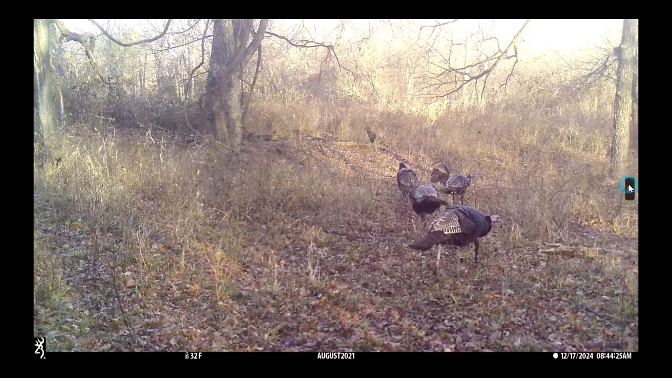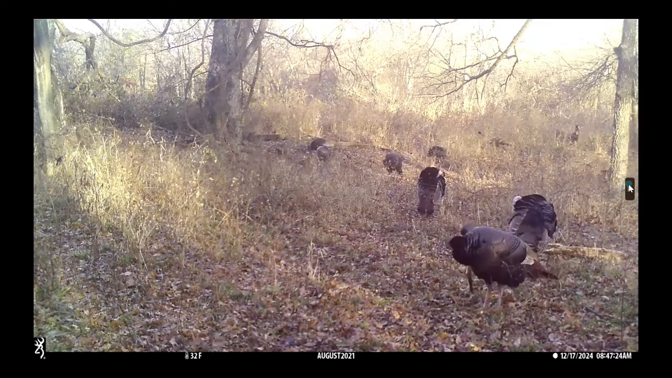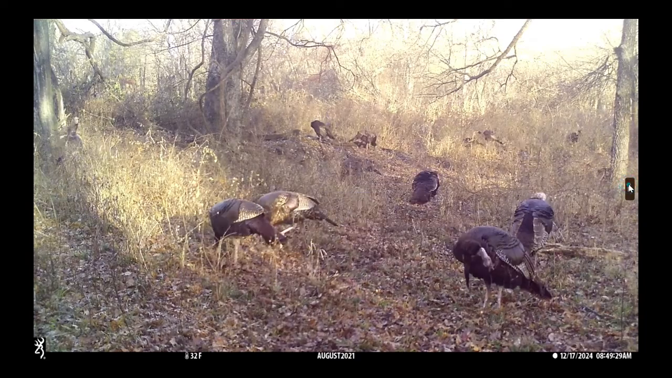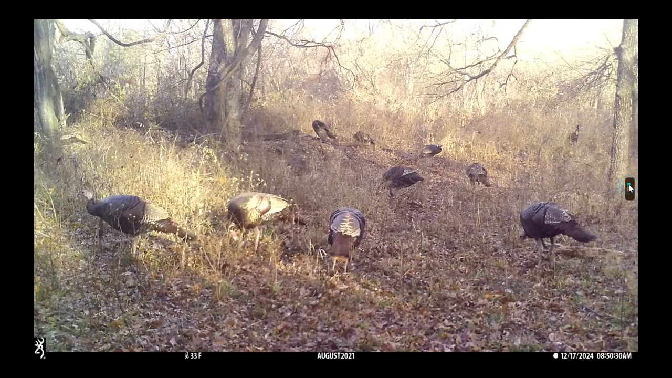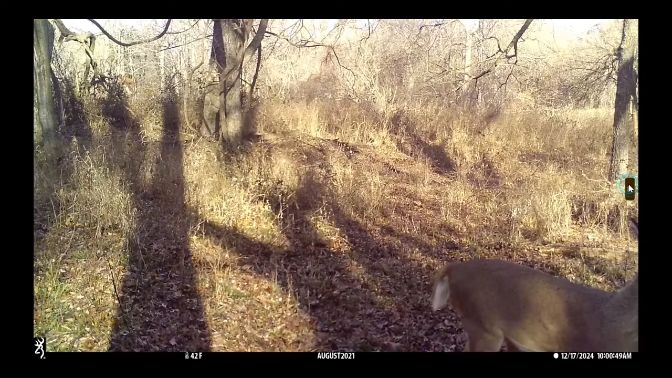They make their nest on the ground. They roost up in trees at nighttime, but the nest they make is actually on the ground. Bunches and bunches of turkeys, which is good. Turkeys are a good thing. Turkeys are kind of an indicator species of how good your habitat is.